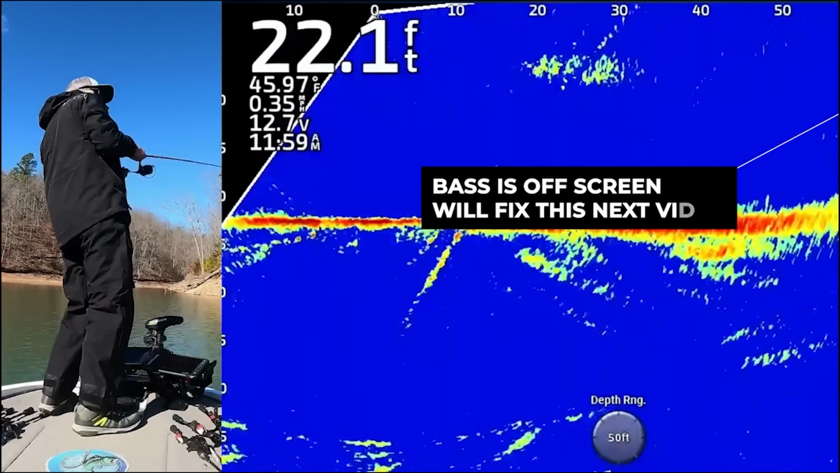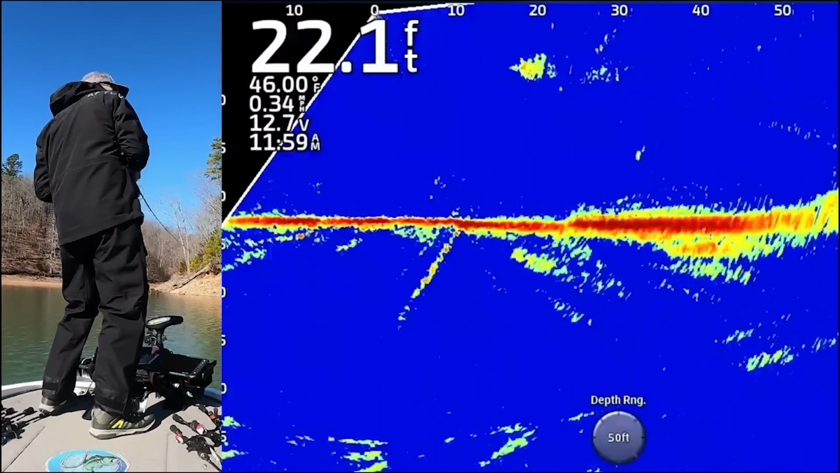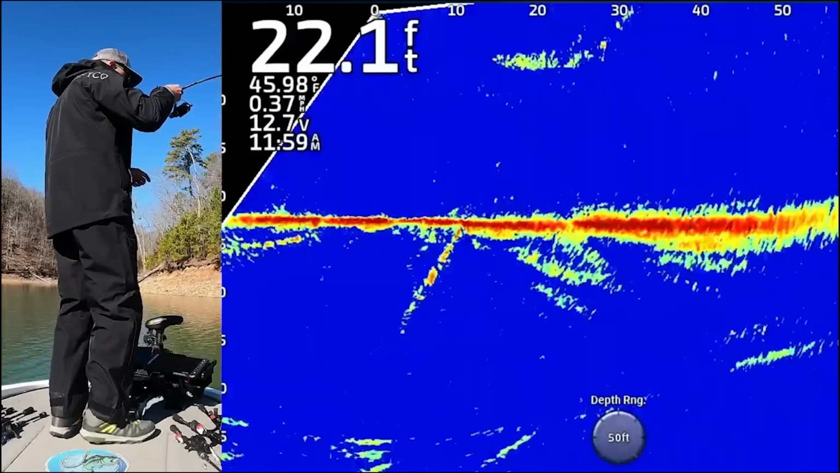Got it. There we go. Saw that fish as well on the Livescope. I kind of had to blind cast over to him. There's another laydown just off the bank. These fish are pushing kind of shallow, honestly, and they're still biting.